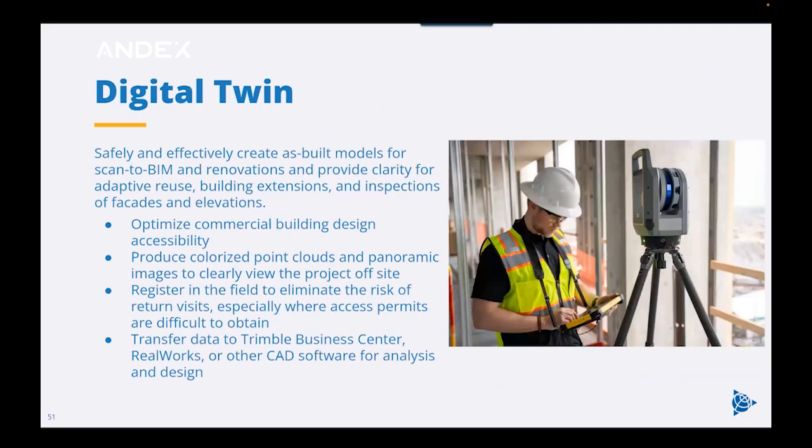Digital twin is a term used for as-built models, and in the case of buildings, it is the next generation BIM. BIM is for new building design and construction, where digital twins evolve once the asset is in use to optimize renovations. Both are perfect applications for the X9, and digital twins can also be used for other assets, such as a bridge for monitoring to detect and prevent potential failures. And there are many use cases, but accurate scans registered in the field is a huge benefit to reduce the risk and ensure the usability of the data when you import into TBC or RealWorks for analysis and design.